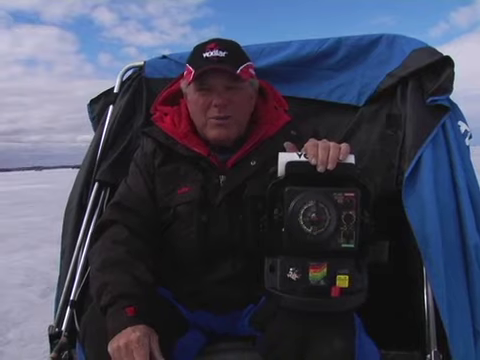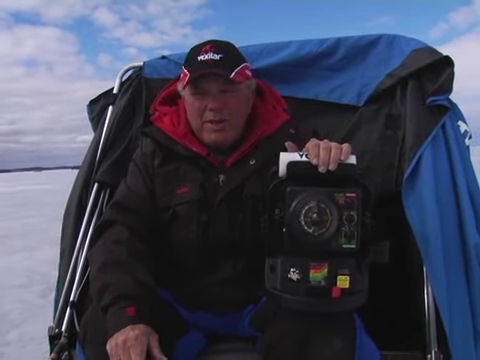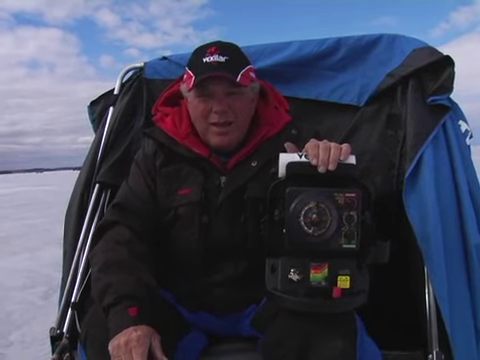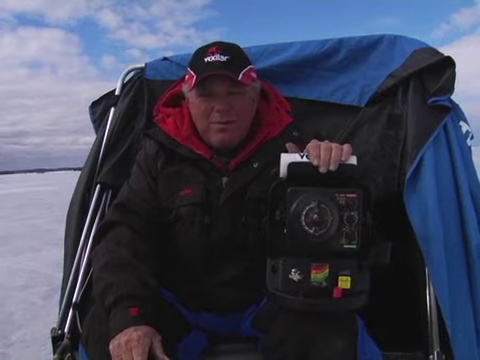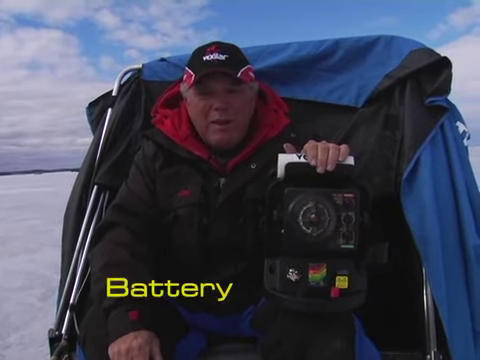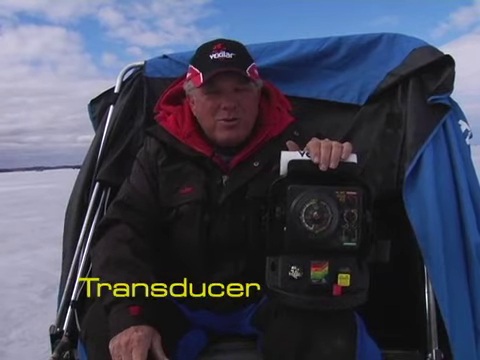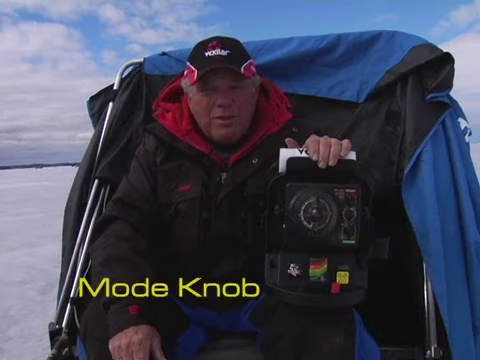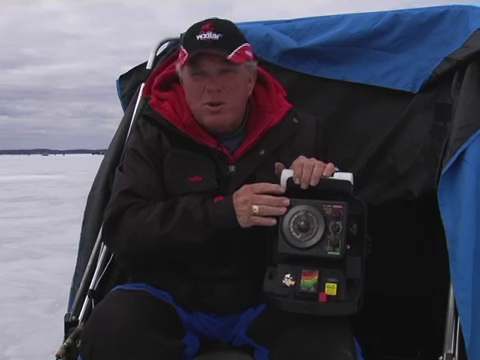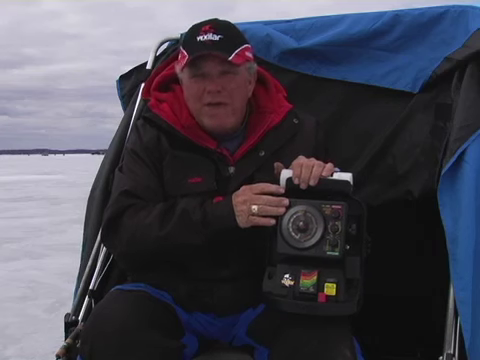Heck, it only has 3 knobs to master, no confusing menus to sort through. Best yet, it only takes a few quick adjustments and you're good for all day. I use a simple 5-step process for easy setup at the start of every day. First, the battery. Second, the transducer. Third is the gain knob. Fourth is the mode knob. And fifth is the range knob. Your FL20 will be ready to use after you master these 5 easy steps.